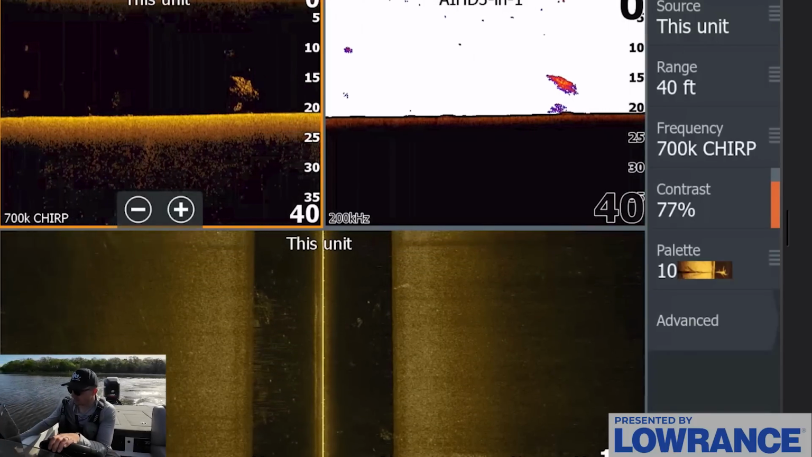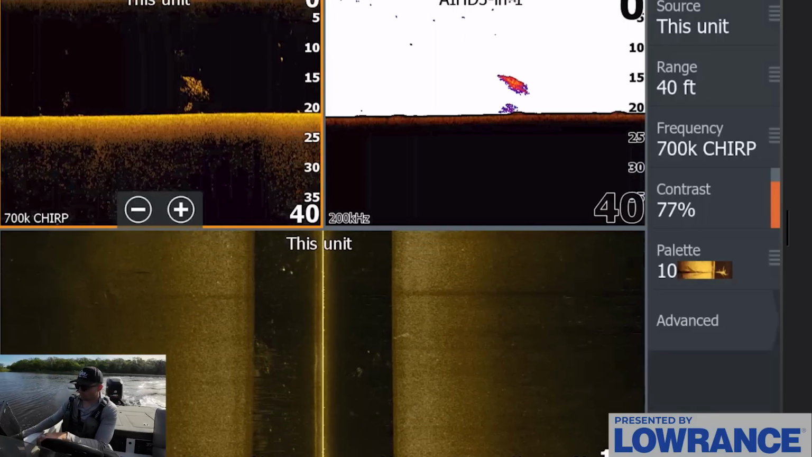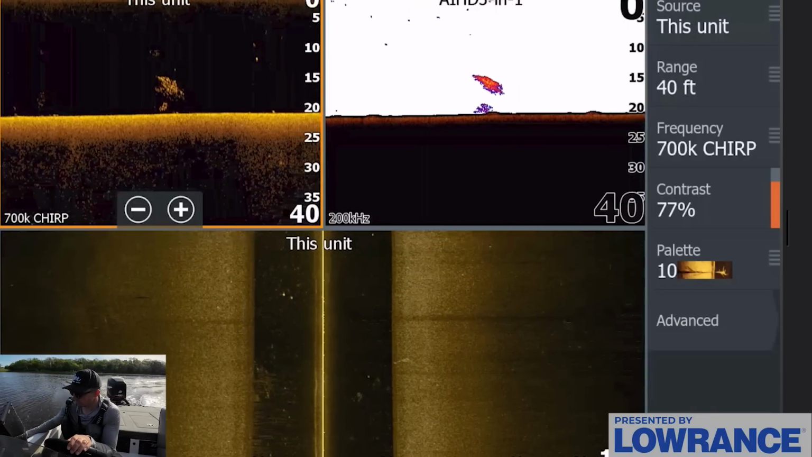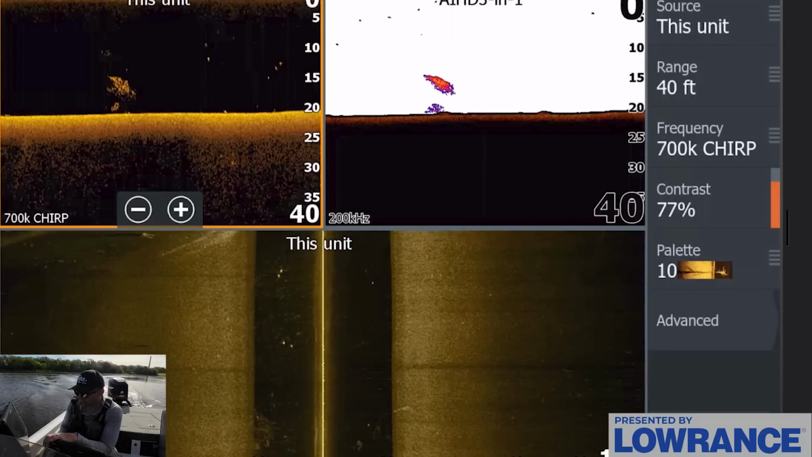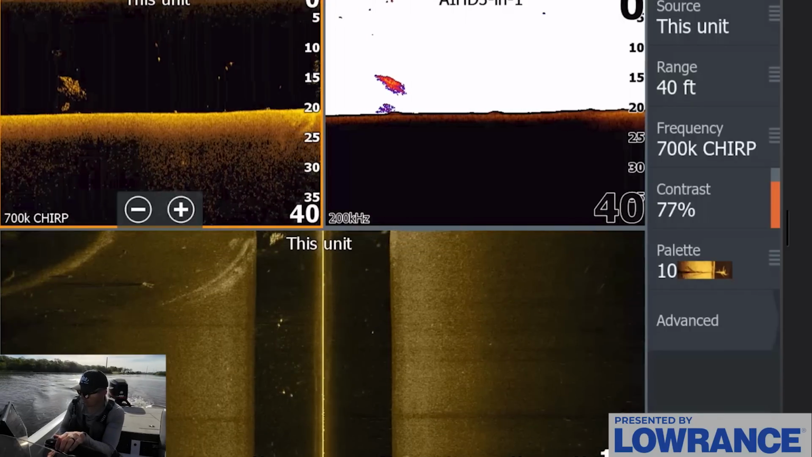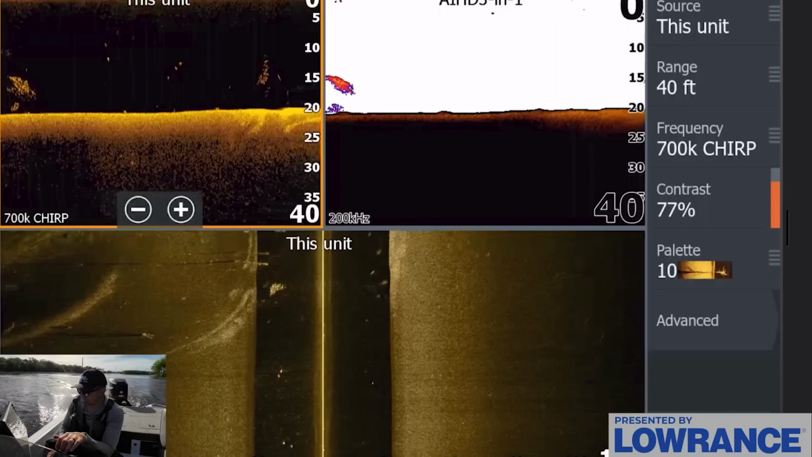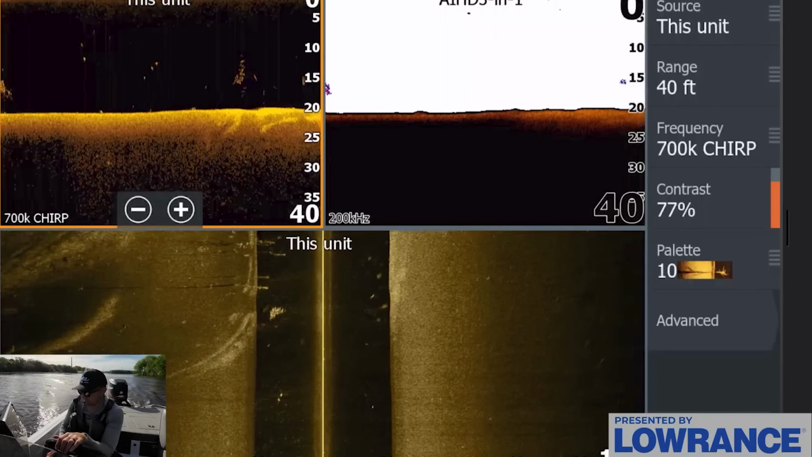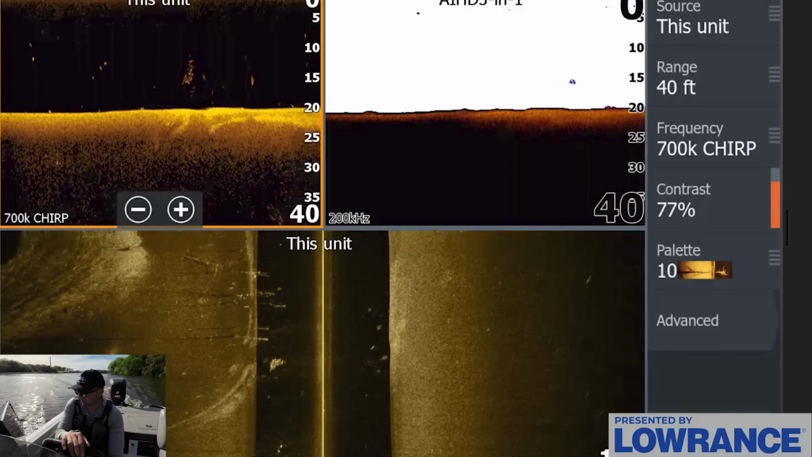These trees are kind of randomly scattered throughout here. So we'll work our way through. There are a bunch of random fish just scattered throughout here. Nothing great, but just a bunch of random fish. A few more trees. I feel like there's going to be something. There's more trees up over here too. I feel like we're going to find some fish in these trees.